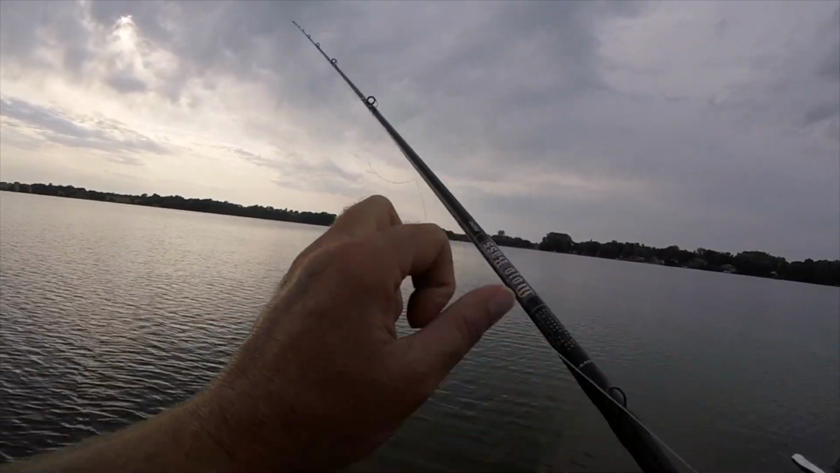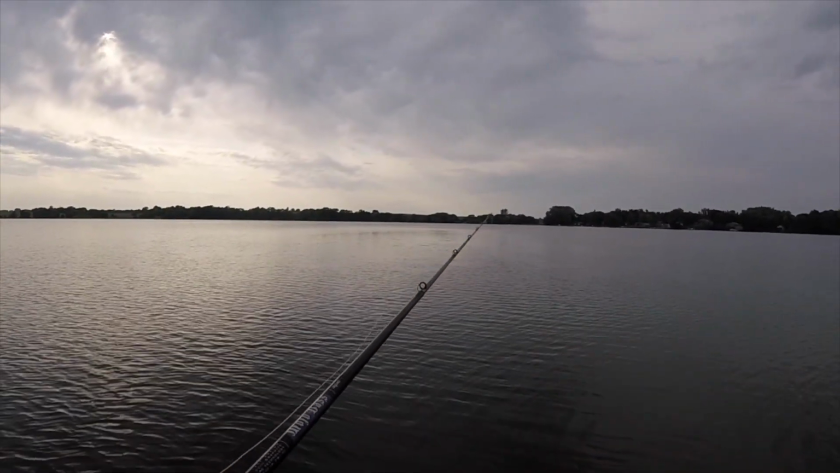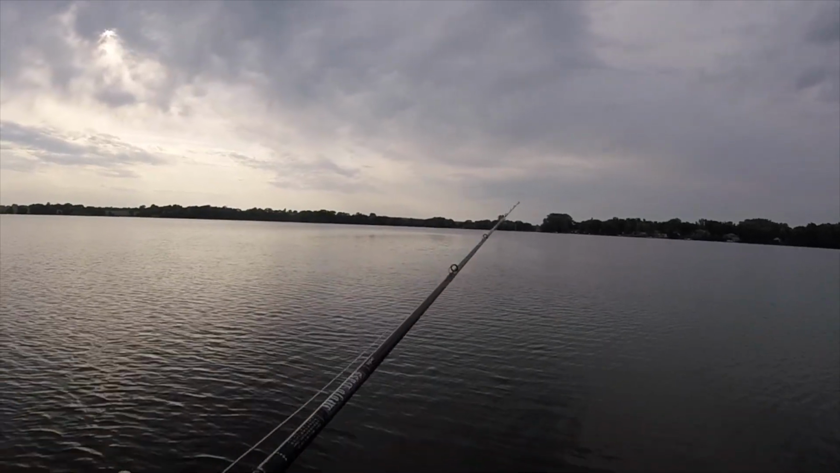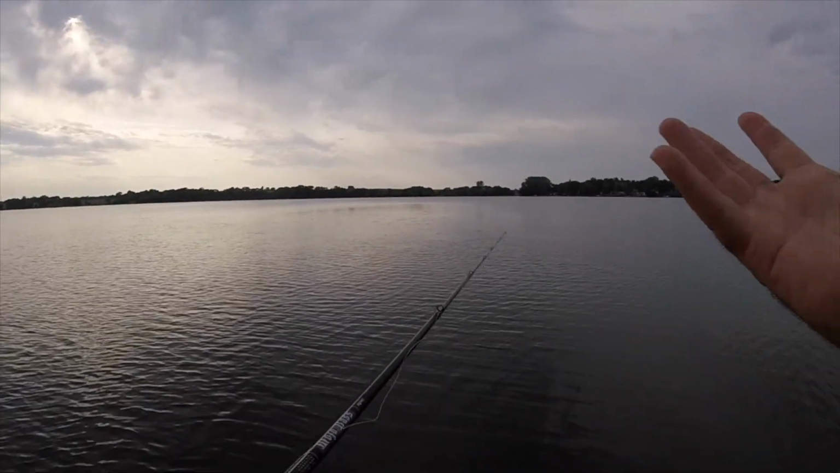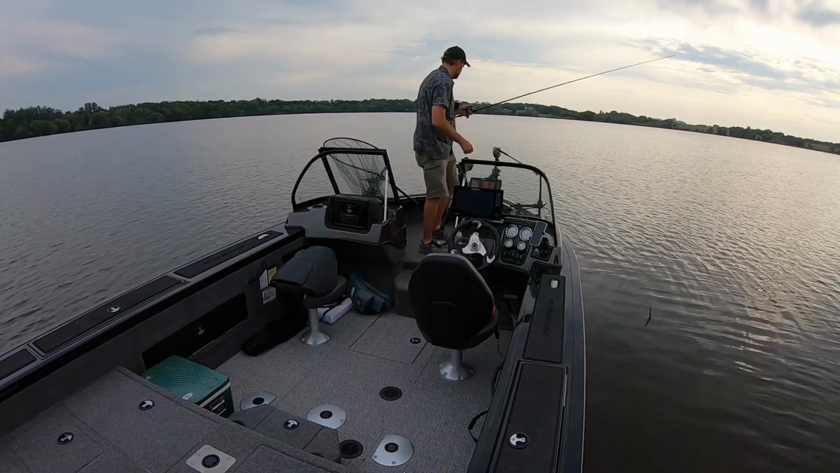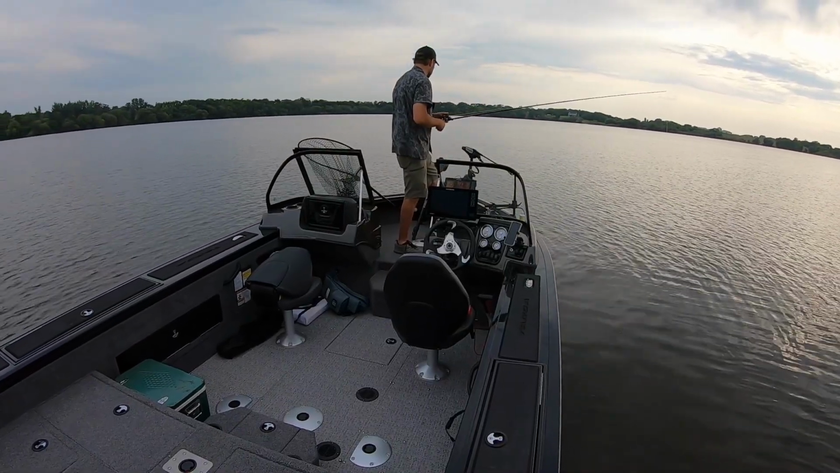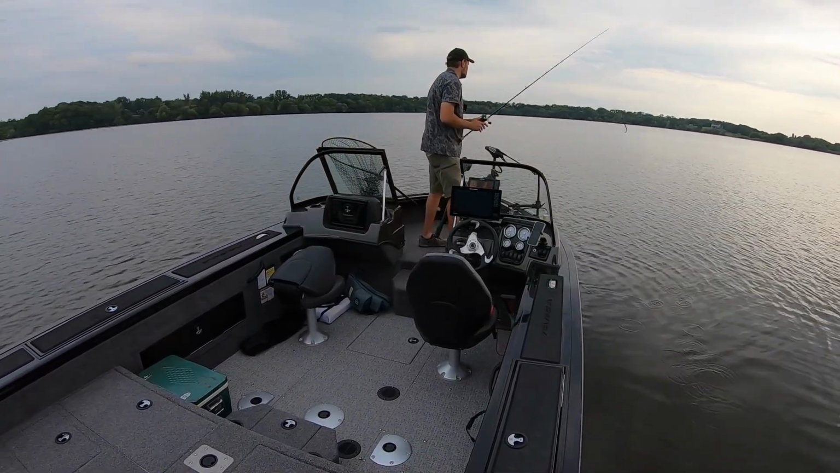Kind of just going up on this hump now. I can see much more of the coontail coming to the surface. Just don't want to get right up on it yet. Just want to tickle the edges first.